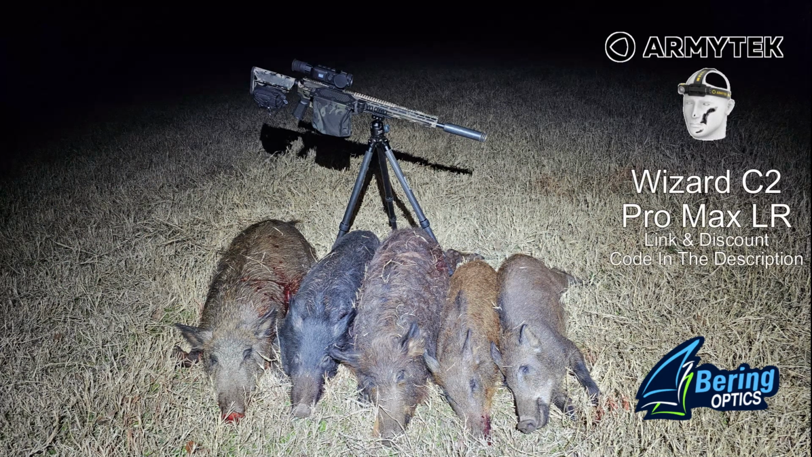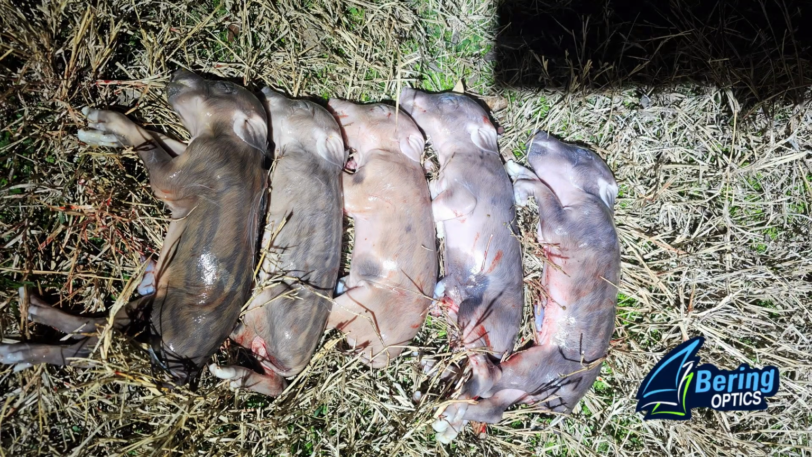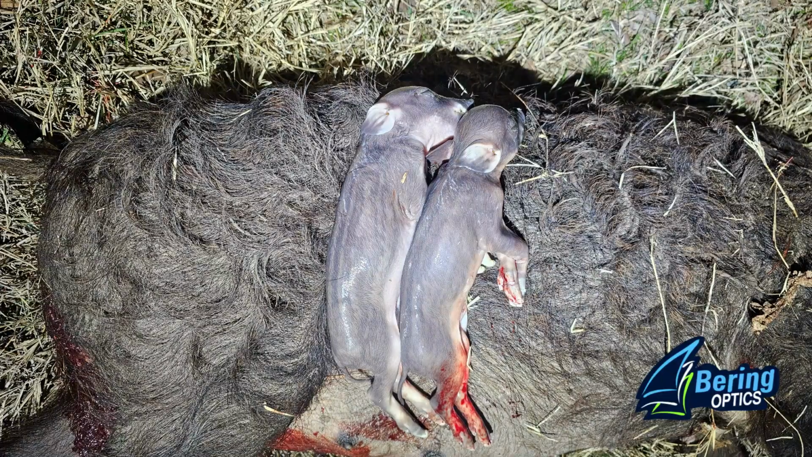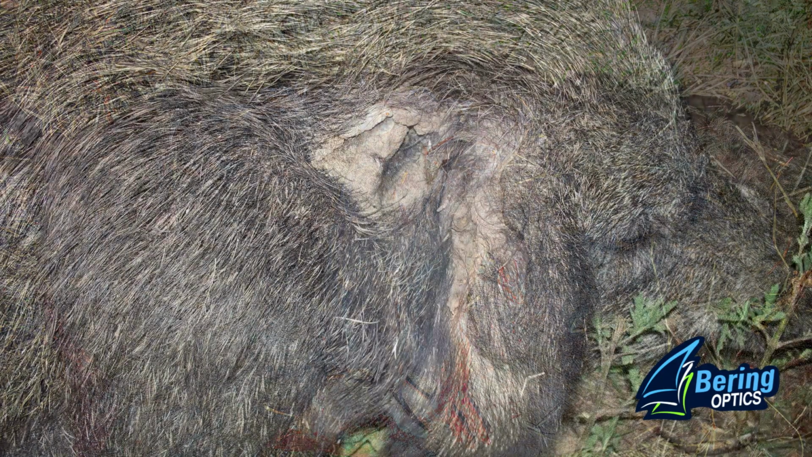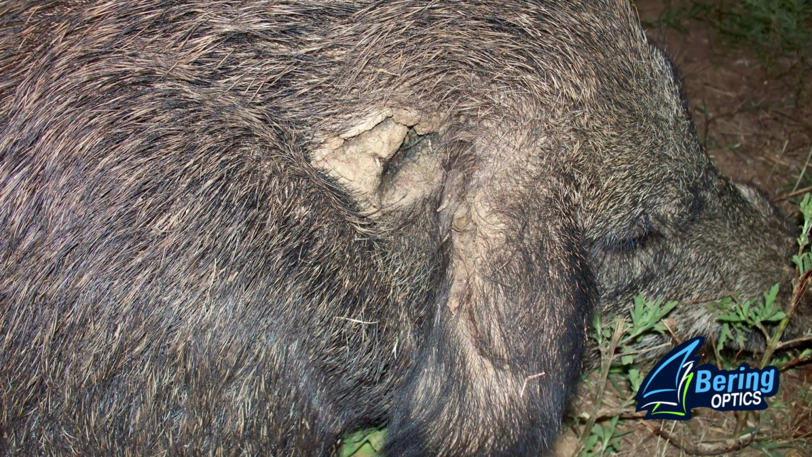And all of this is being illuminated by my Army Tech Wizard C2 Pro Max long range. And the pregnant sows, one had 5 on board, and the other had 2 on board, and they did it for my night. And be sure to check out Carpe Analysis at Trauma Diaries number 74, where I'll take a brief look at the damage done to the opening sow.